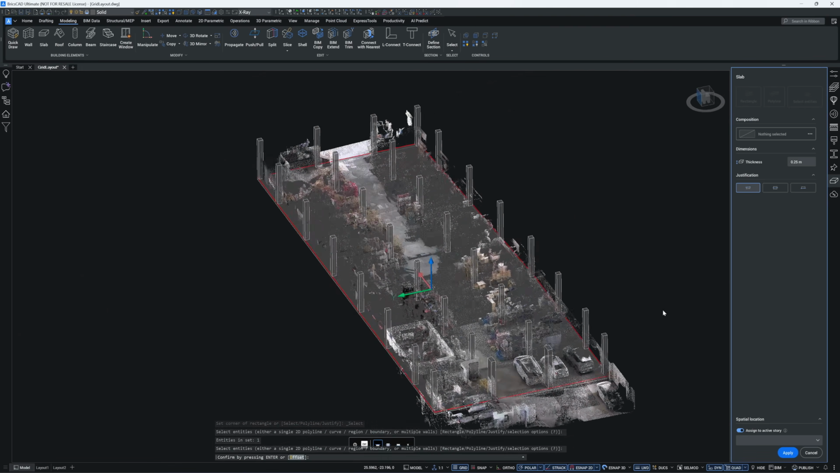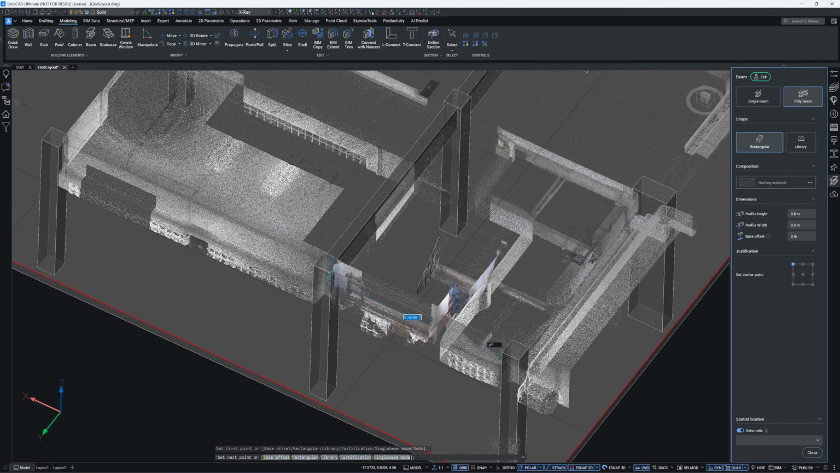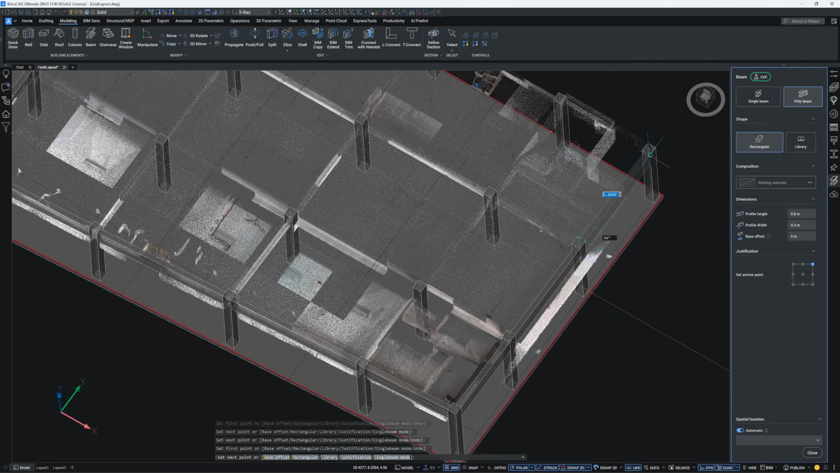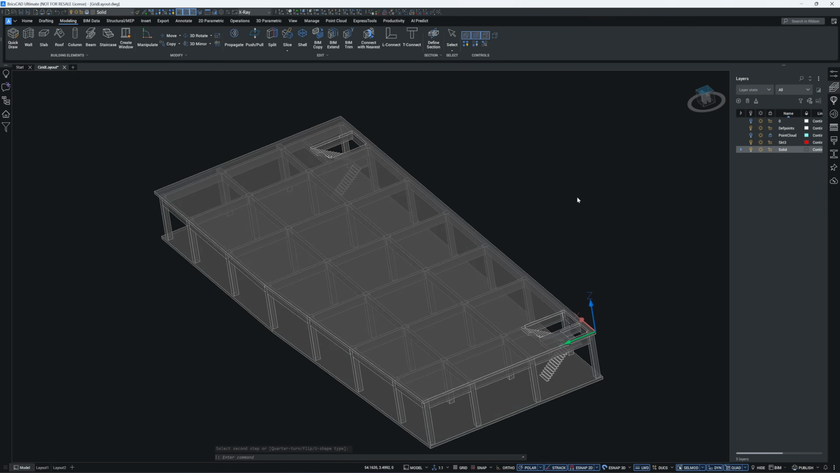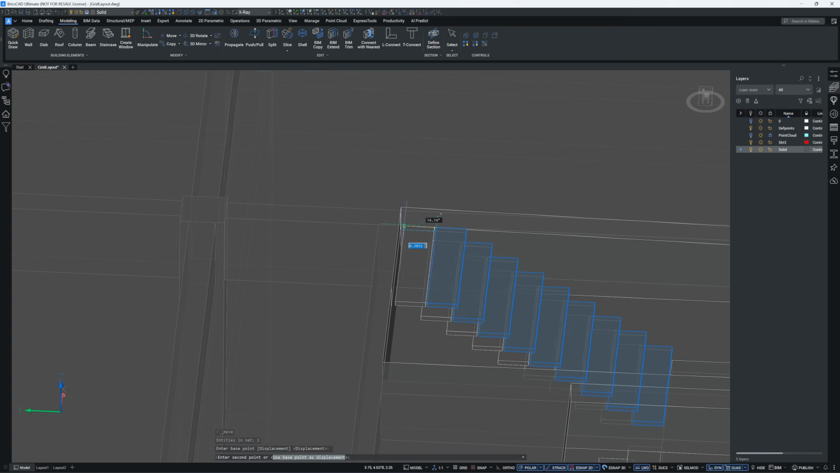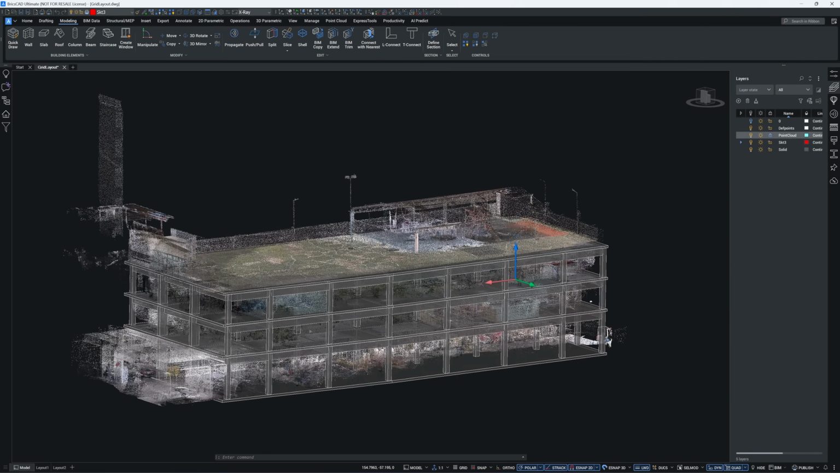The client's engineering team requires the output in Autodesk Revit format so they can export the structural model into Autodesk Robot for simulation. Since I don't have Revit, I will build the model using BricsCAD beam functions and then save it as an RVT file. Structural modeling is much easier than architectural modeling, yet the pay rate is about the same.